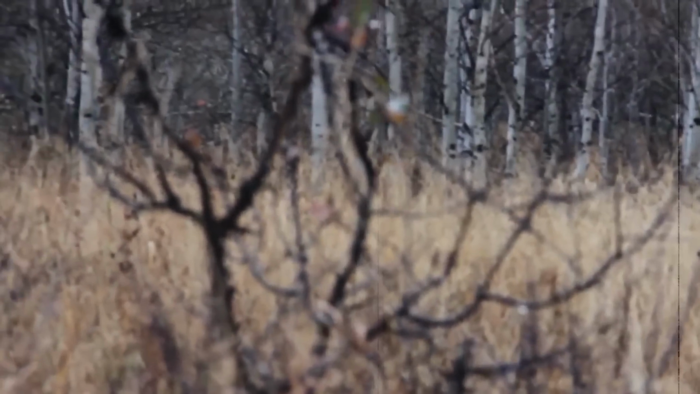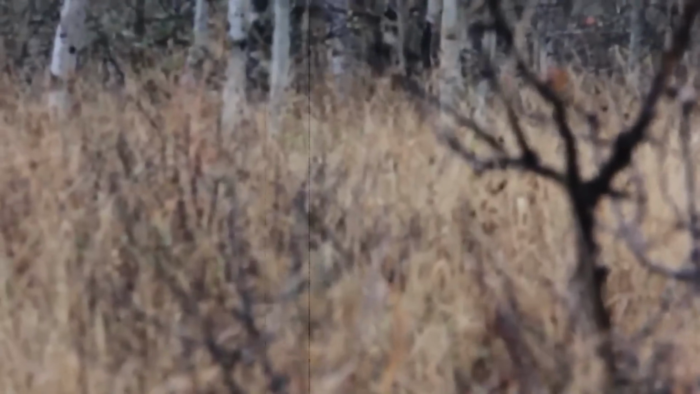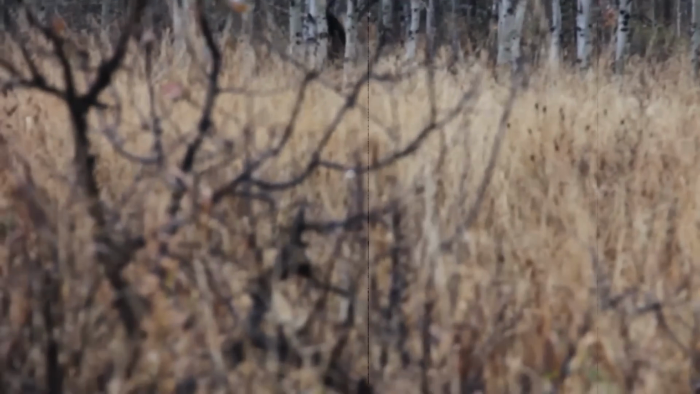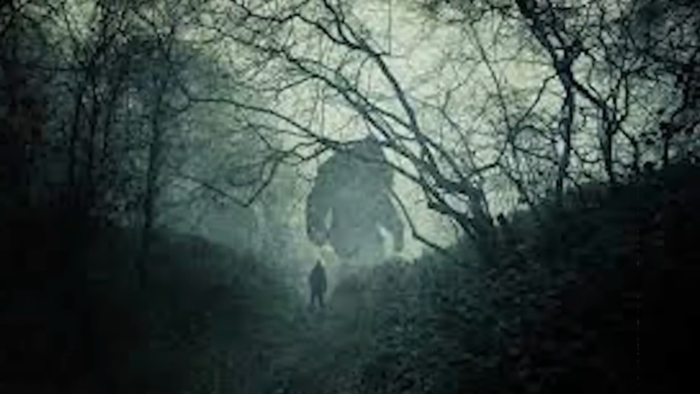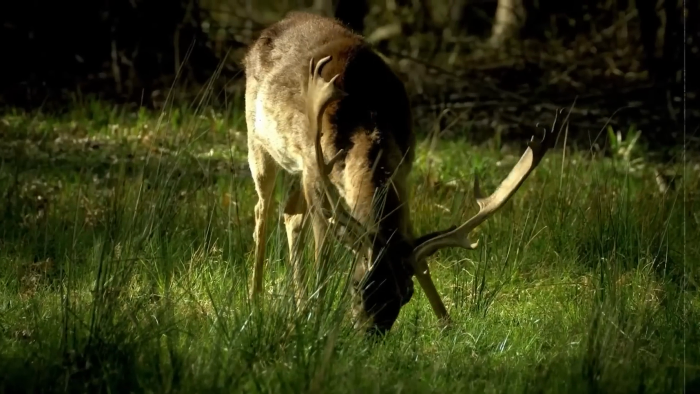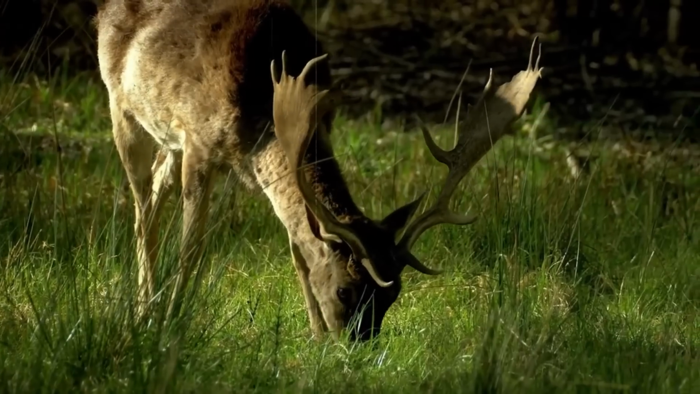Undeterred, the hiker decided to follow the mysterious creature, hoping to capture more footage. Unfortunately, the creature eventually disappeared into the dense woods. To me, this creature's appearance bears a striking resemblance to the legendary Bigfoot, known for its elusive nature and similar physical characteristics. Nature is truly remarkable, and you never know what kind of animal encounters you might witness.